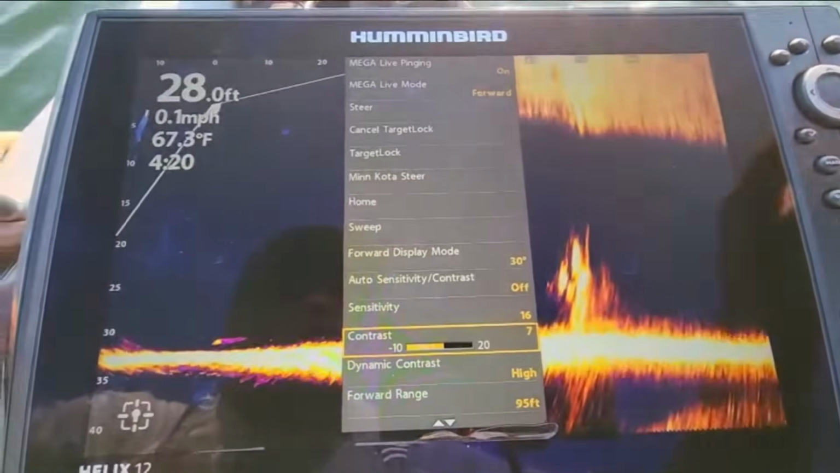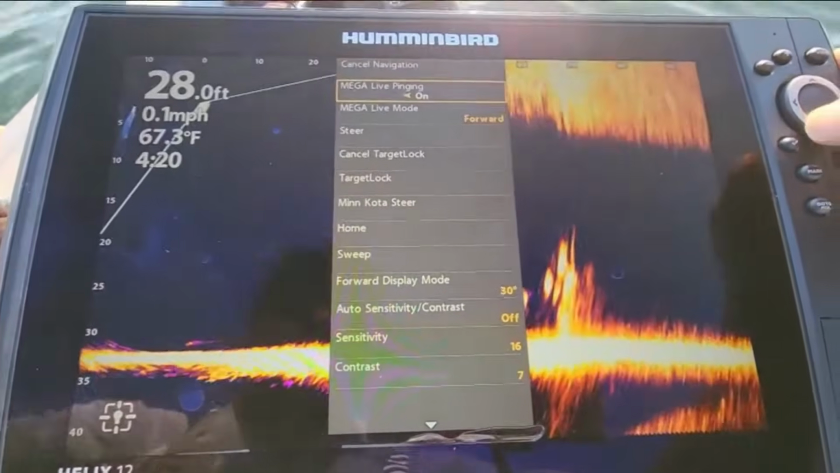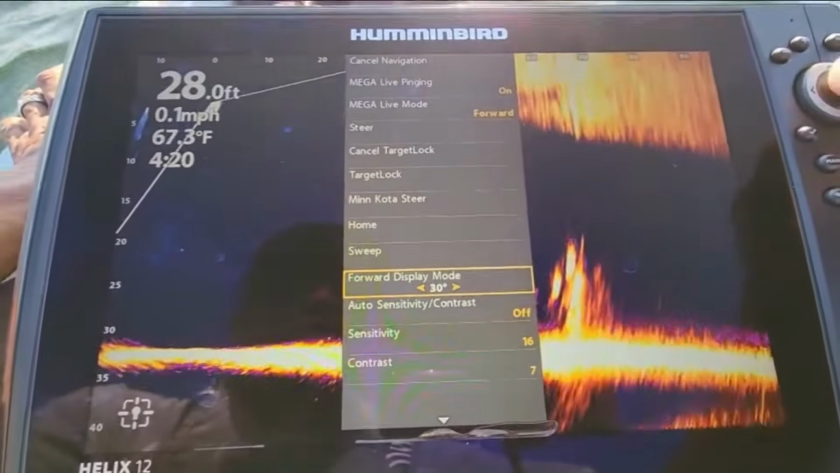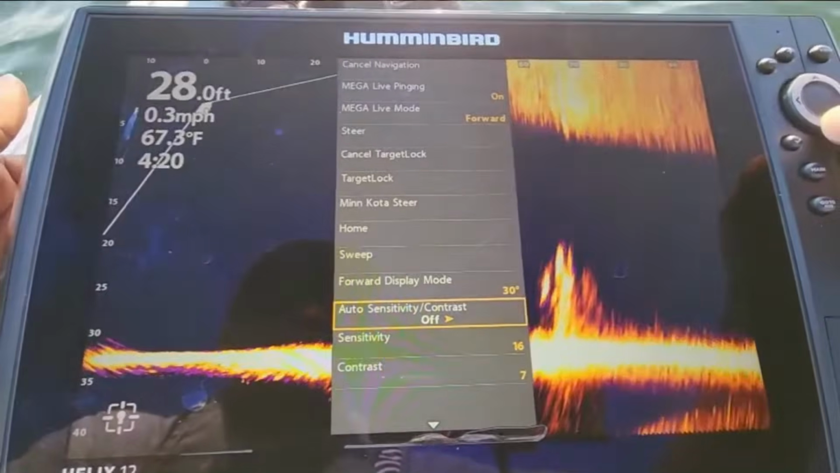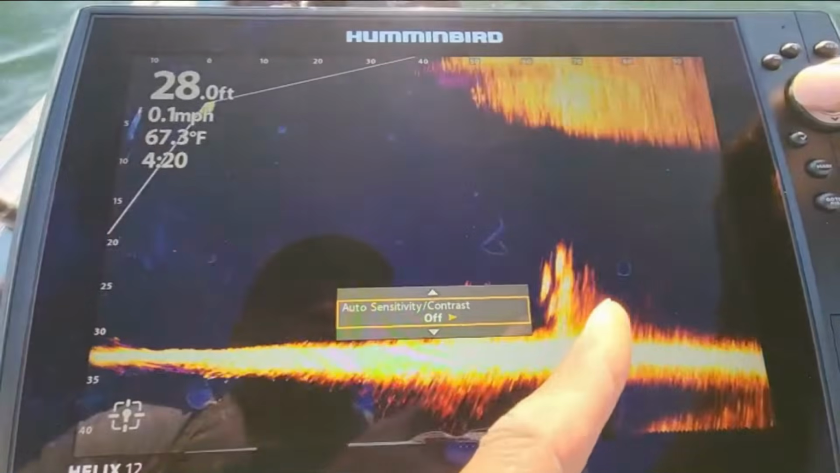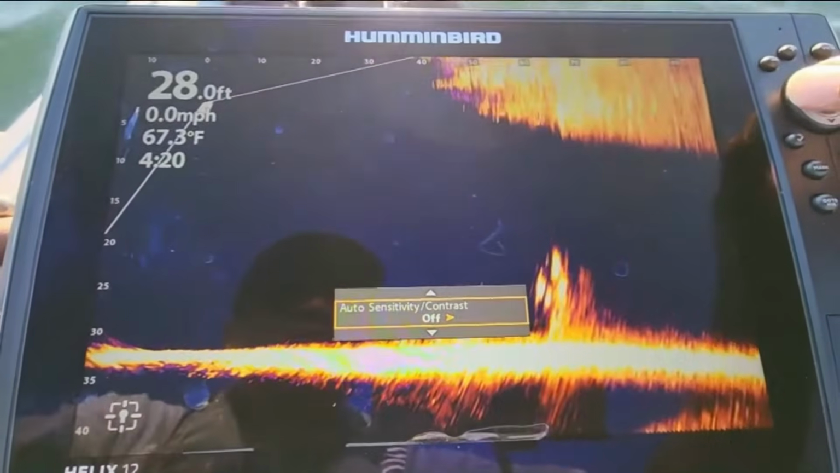All right, so here we go. Let's just run through them again real quick so you guys can see exactly how I have everything set up. All right, so we start up here. The Mega Live pinging is on. I keep it on forward mode. And now let's drop down here to the forward display mode. I have that on 30. Auto sensitivity, contrast, I have that turned off. Let me just turn it on real quick so you guys can see what kind of difference that makes. So with it off, you see how it kind of makes things pop a little bit more for me. So I like leaving that off right now.